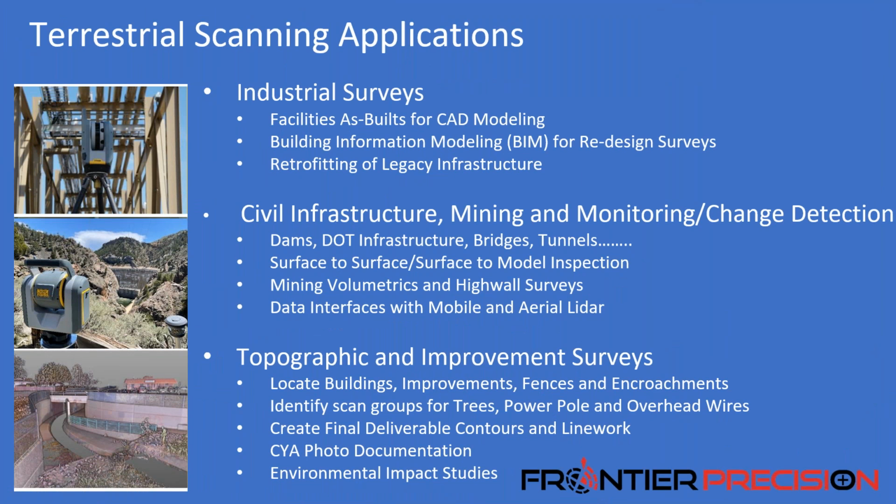Over the next few slides, I'll briefly touch on some of the applications that we've successfully helped customers integrate laser scanning into their workflows. Industrial surveys such as power plants or wastewater treatment plants. This is where the X7 really shines, especially when you combine it with Trimble RealWorks to start generating those 3D deliverables, creating that digital twin.